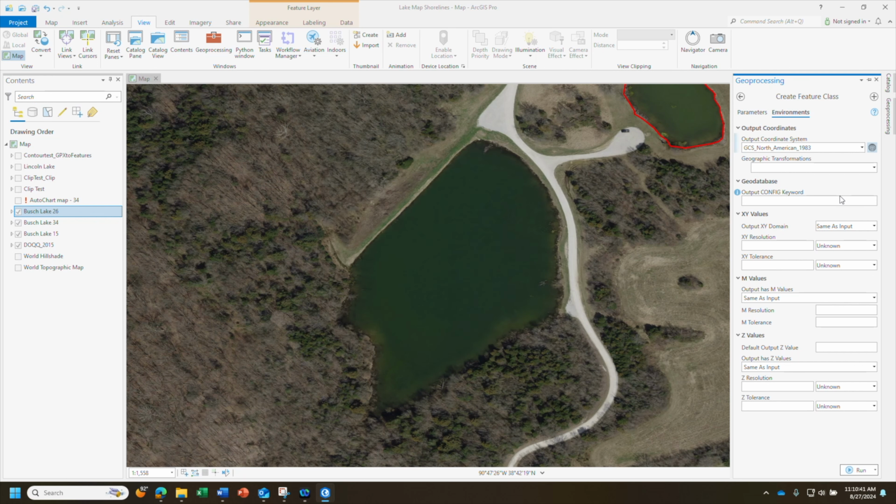Then you will see Bush Lake 27 pop up on the left. The first thing I like to do is double click on that, and it will pop up the symbology. Change the color to no color, so that it's just an outline, which makes it easier to draw the outline of the lake.